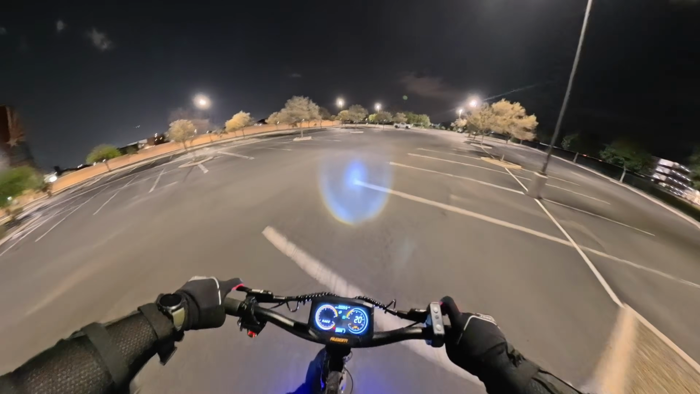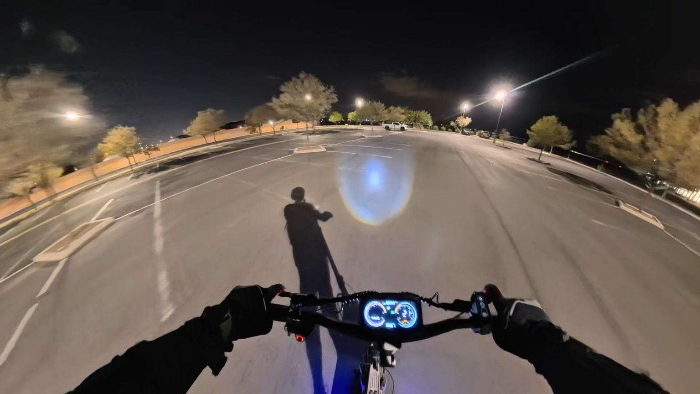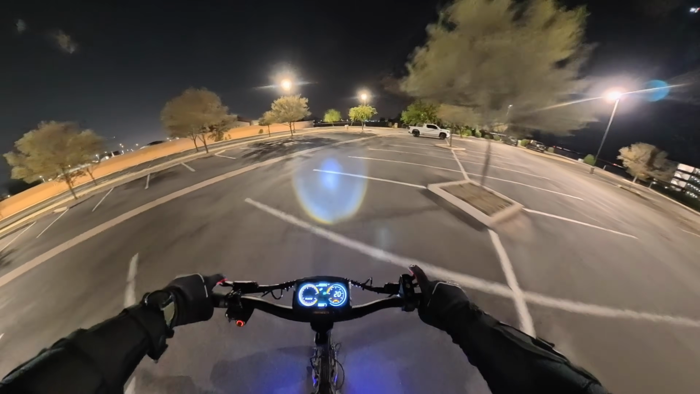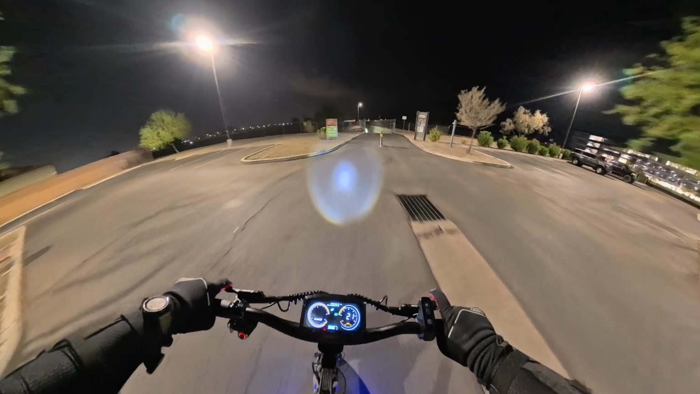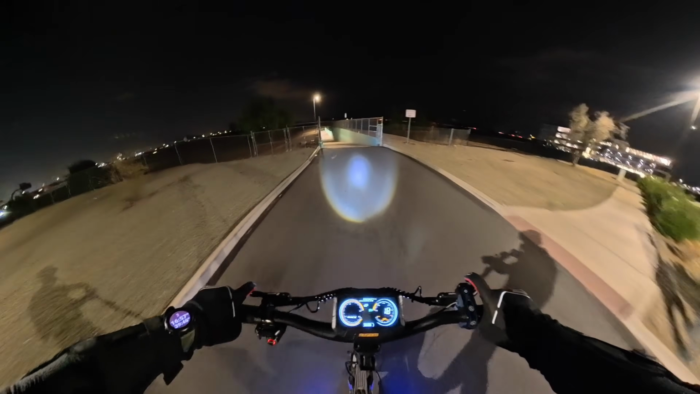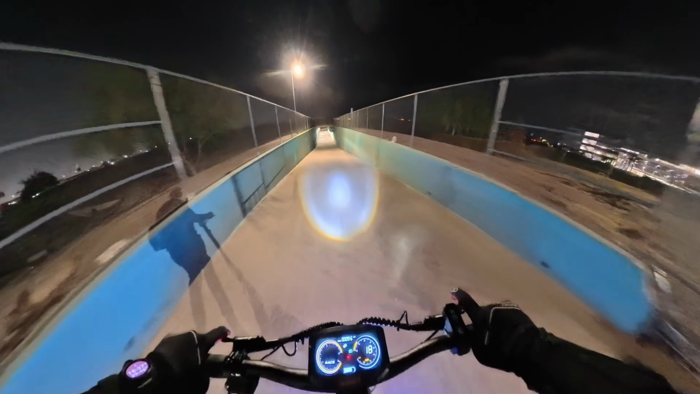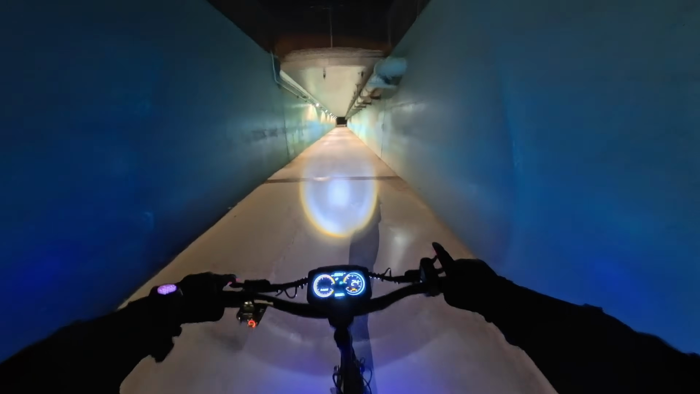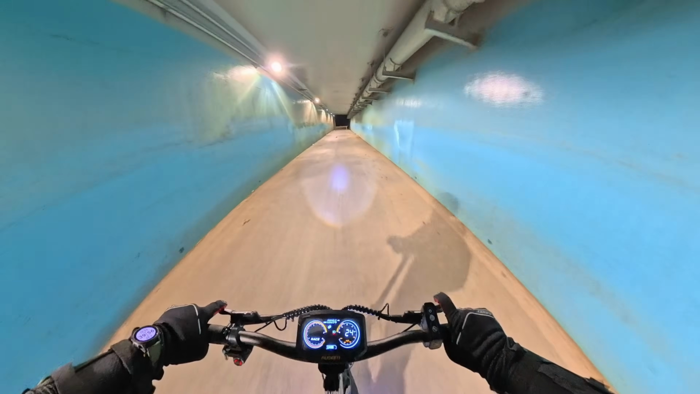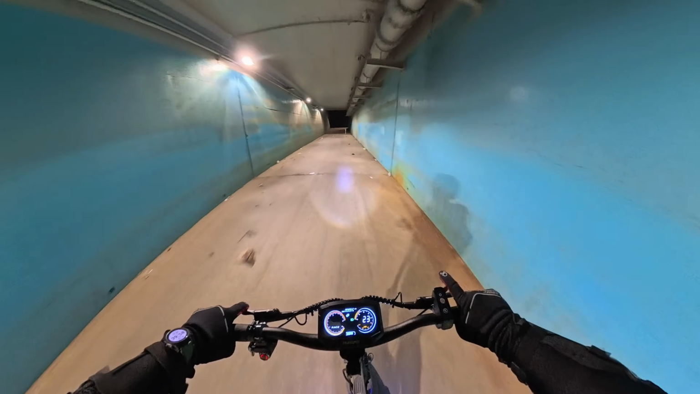All right, so we are zooming through this parking lot right now. Definitely want to watch out for these curbs. That would be a pretty awful surprise there. We'll go ahead and head on through this tunnel again. This is that washboard surface. Yeah, solid. Does a good job going through that.